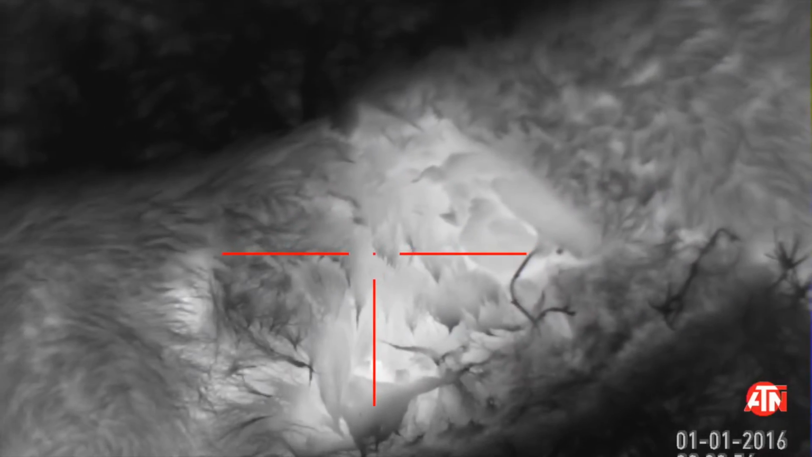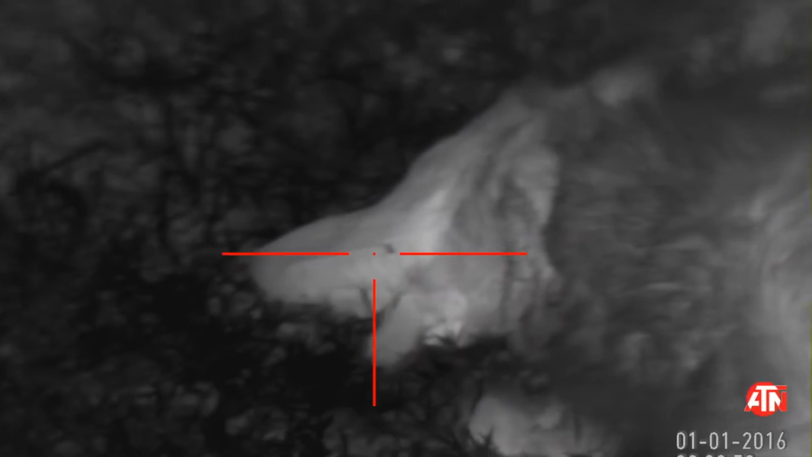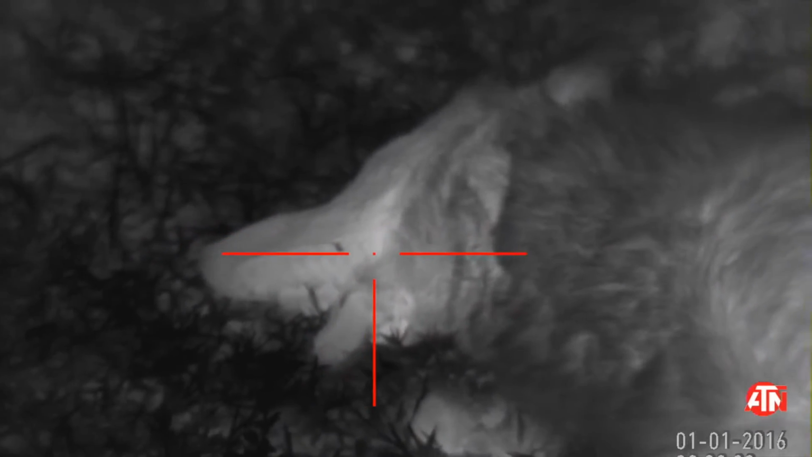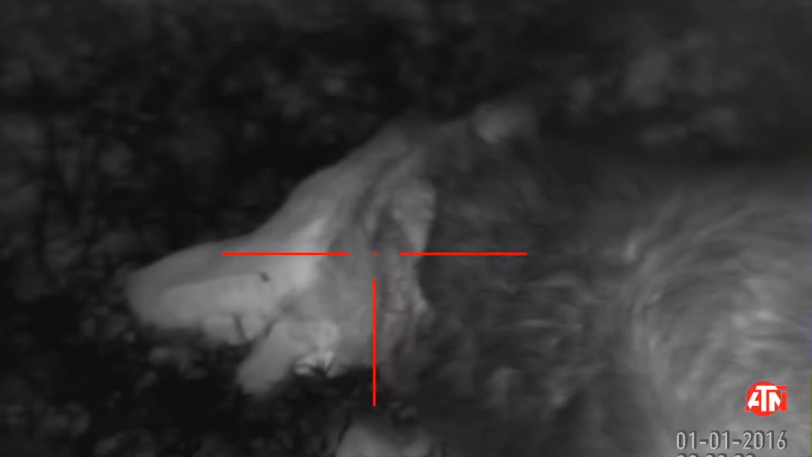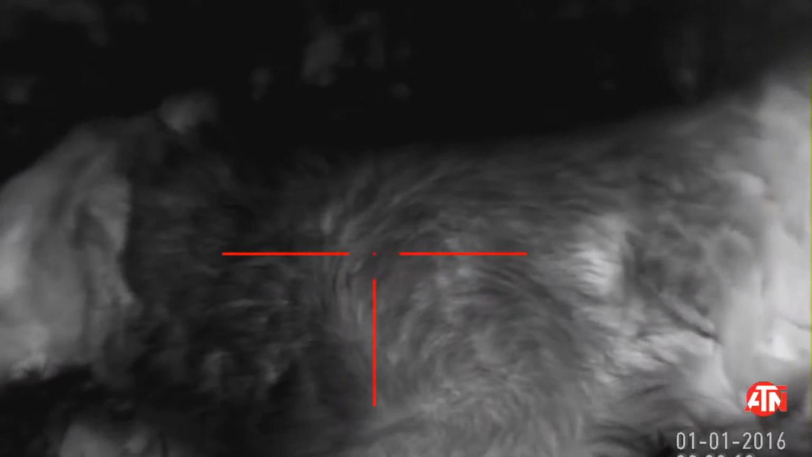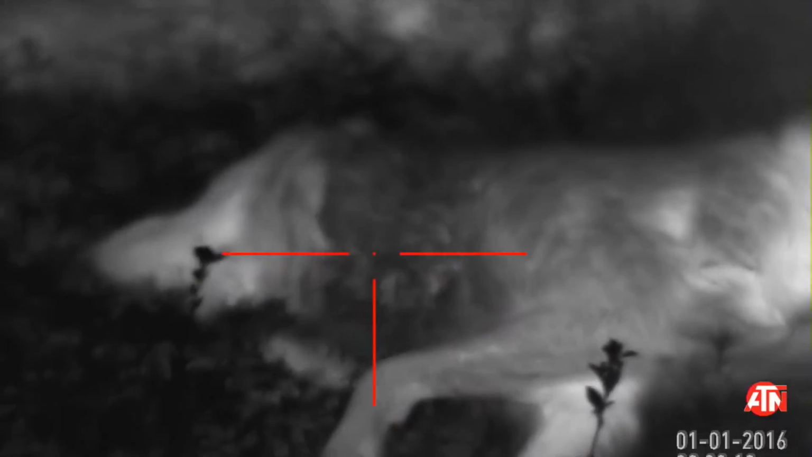Alright guys, so we got the dog drug up, big old female, and she's been butchered, I ain't gonna lie. Her front jaw is kinda all messed up, and we got a bullet hole right there in the stomach, but it is a dead coyote, and that is what matters, guys.